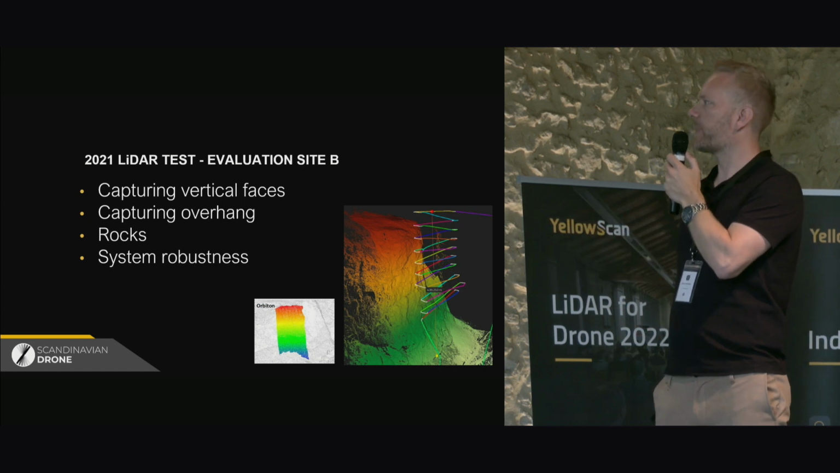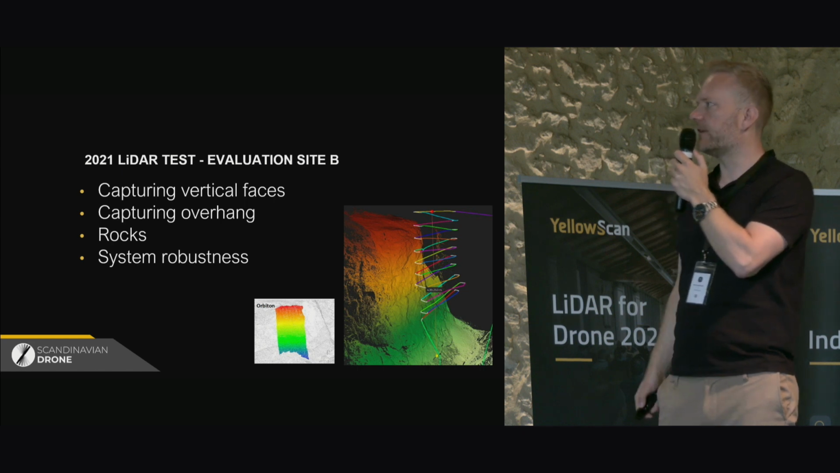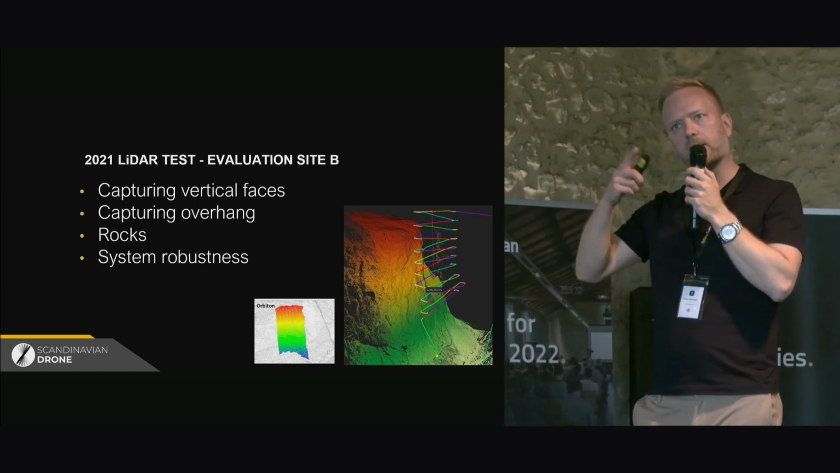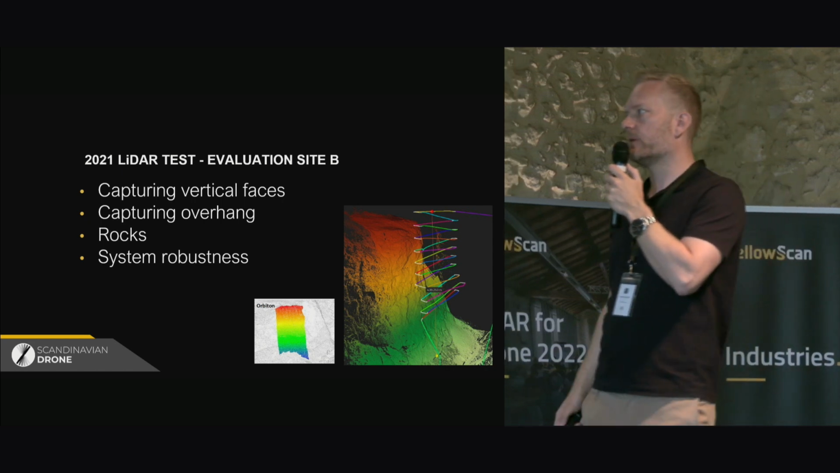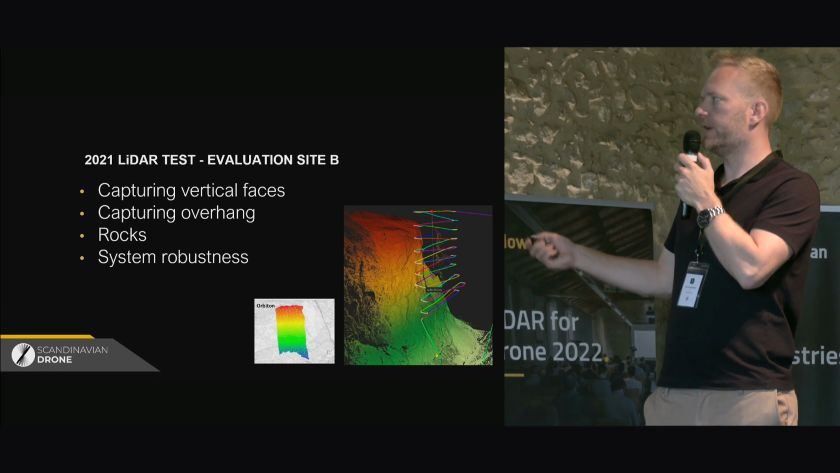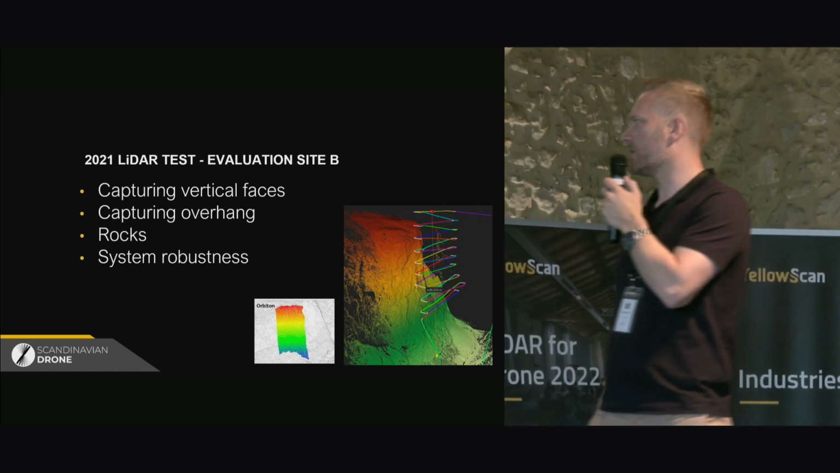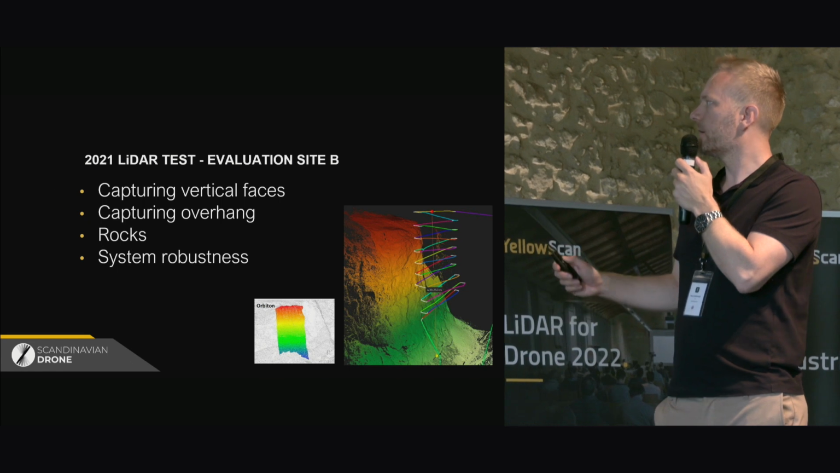So this was a challenging site, and not everybody was able to collect good data. Of course, using the VX20, I think we used a 180 degree field of view on this one, but there were also some different operators using Livox Avia-based scanners that were struggling to get good coverage on the rock face.